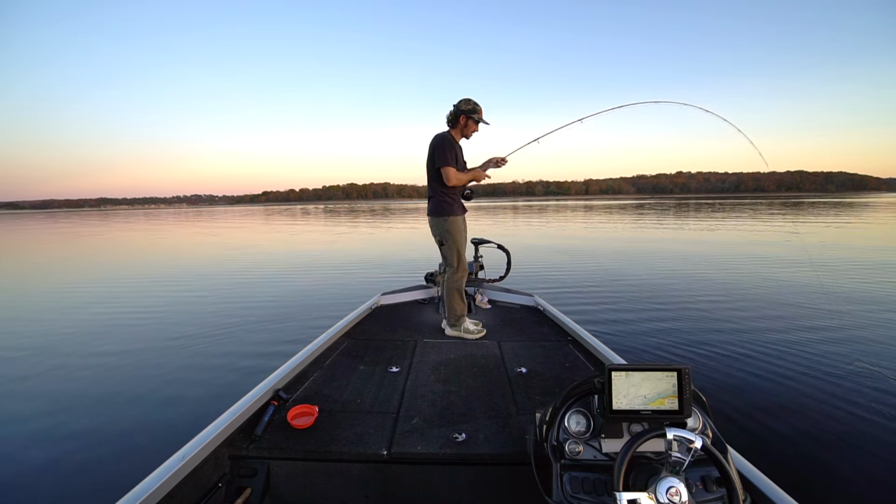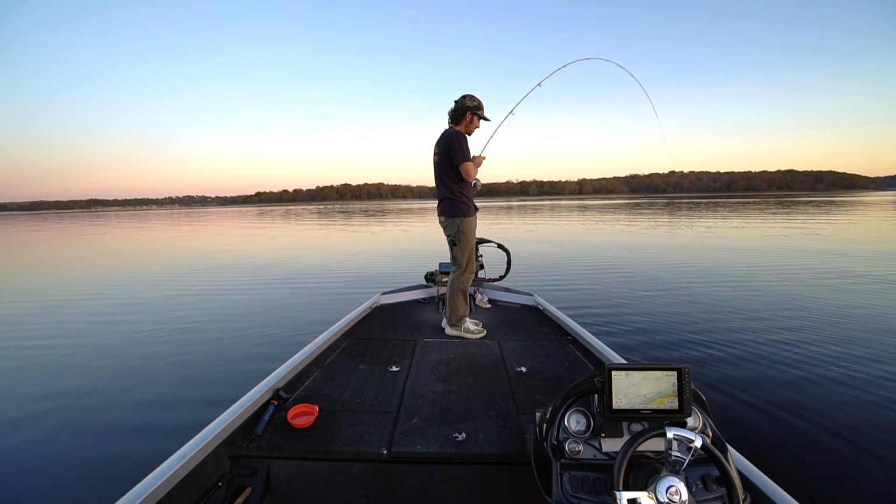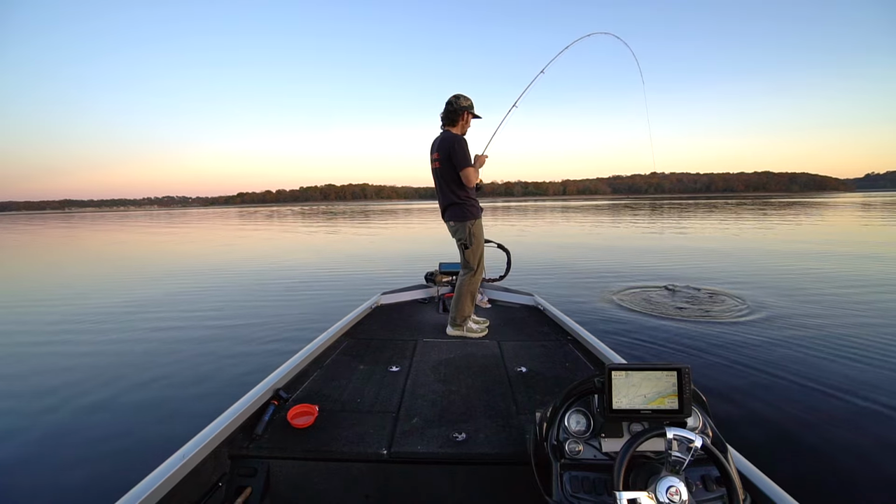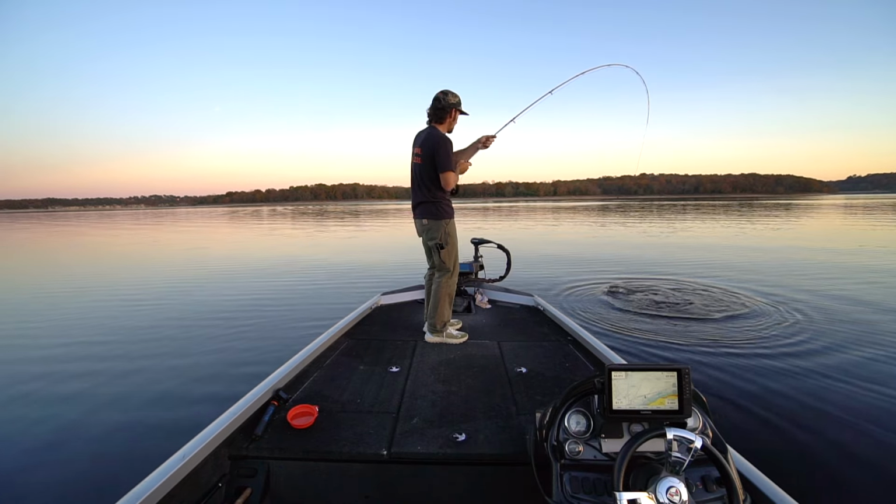Close. I haven't seen color yet. I don't think he's that big now. He's about the same size as that last one. 8-pounder or so.